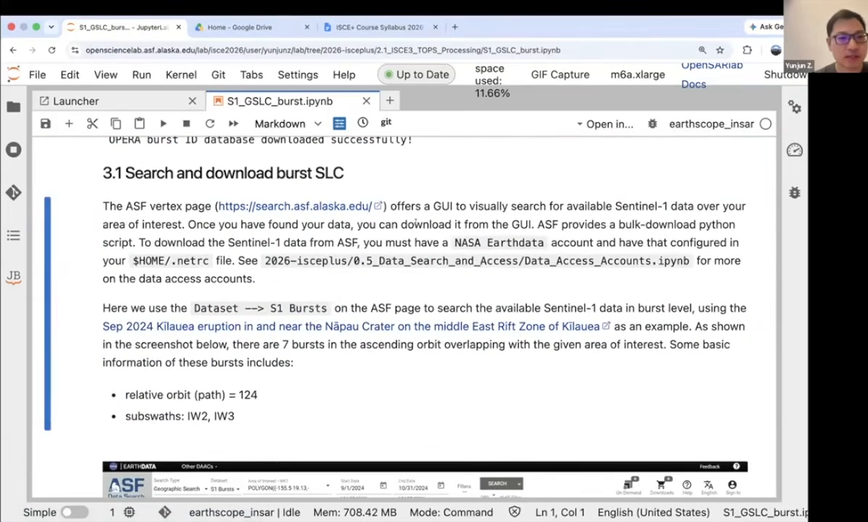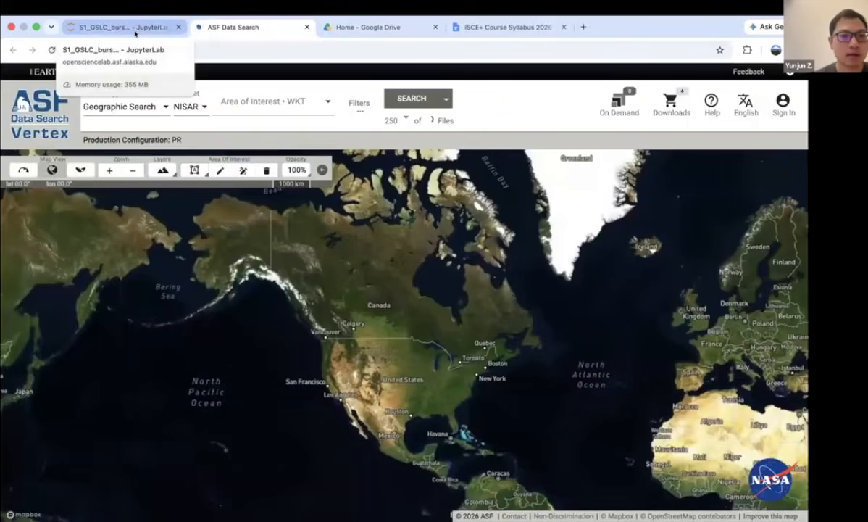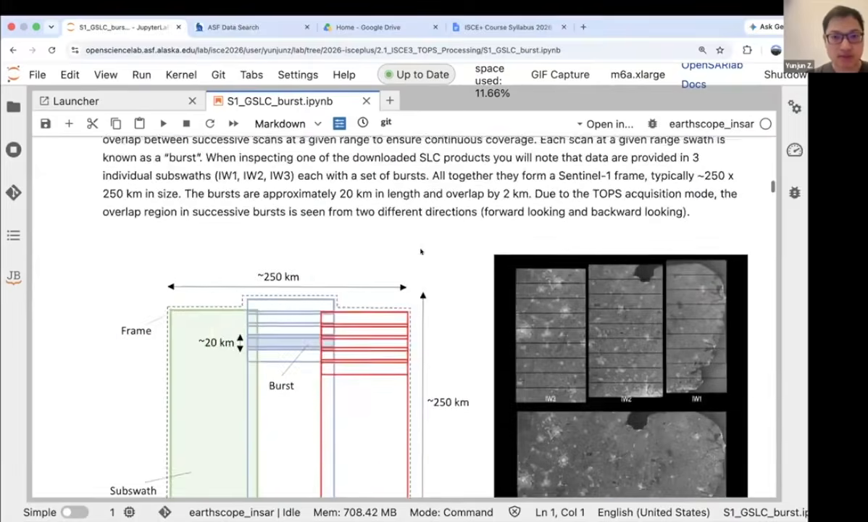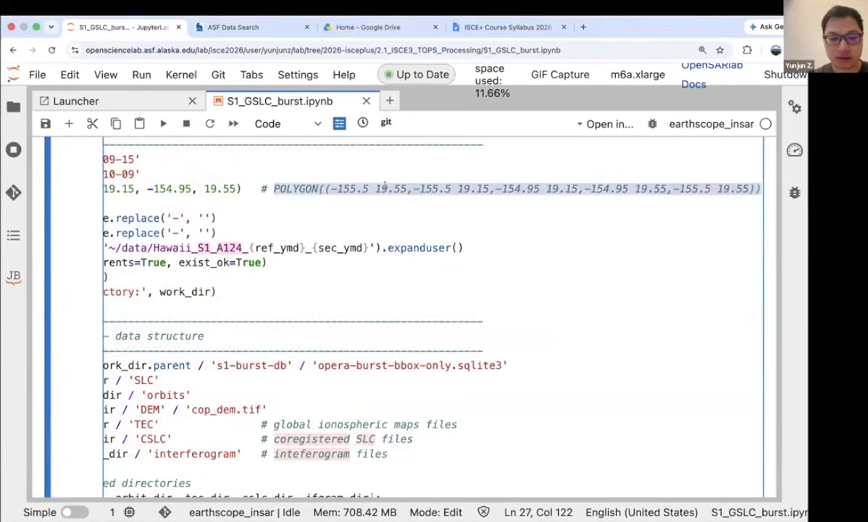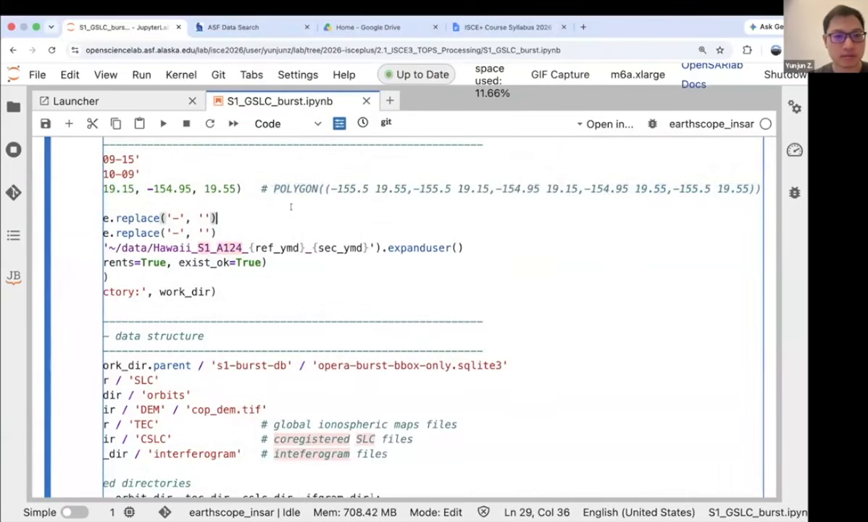So to search the dataset, many of you may have already done that. Here I will just do a very quick demo. When we try to search the burst ID, we have the area of interest, which is around here, defined in this format. I just copy it over. Let me just do it with my keyboard.